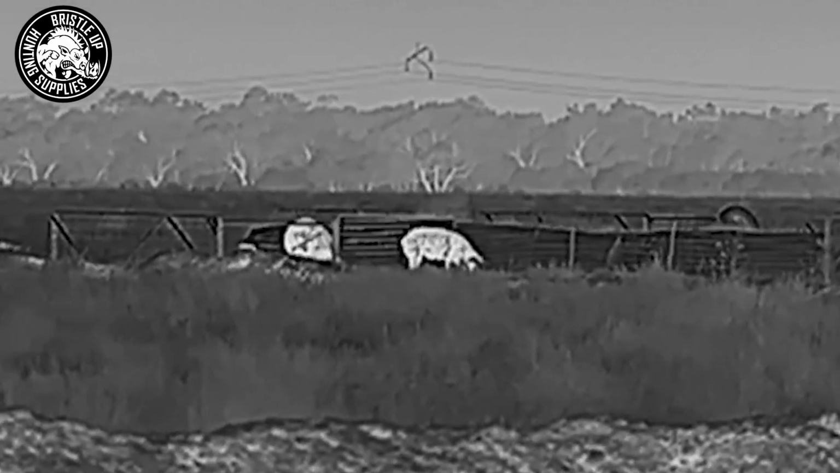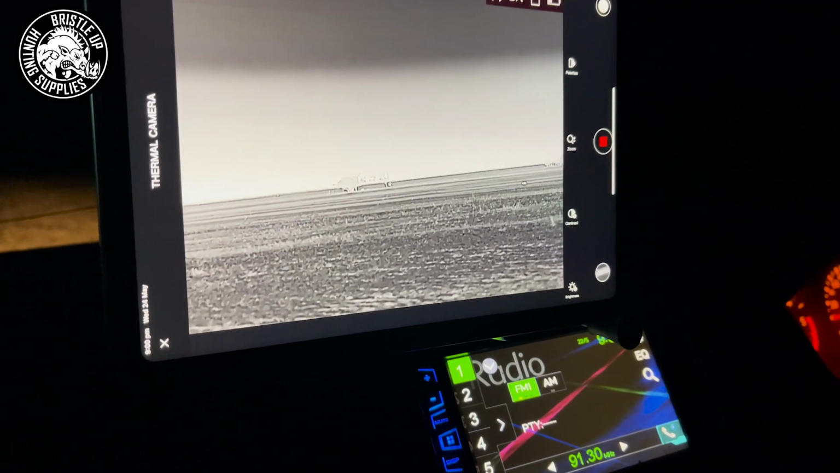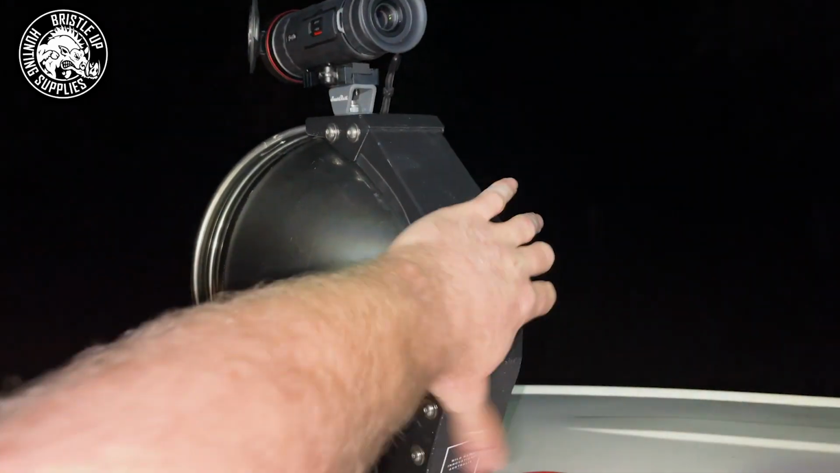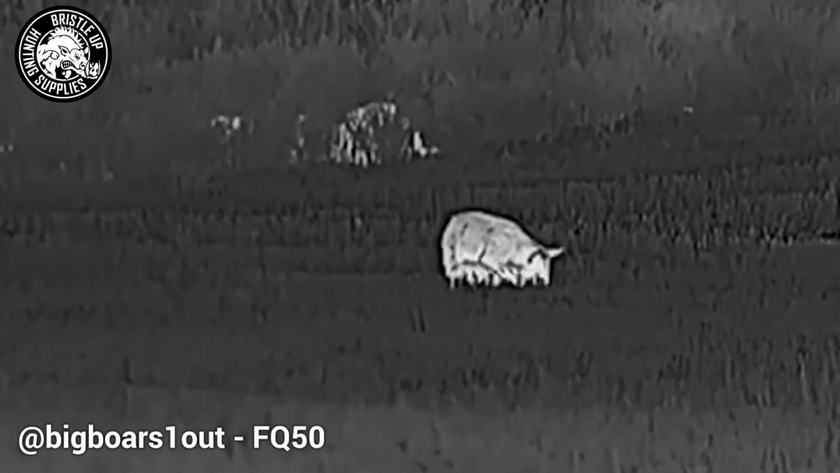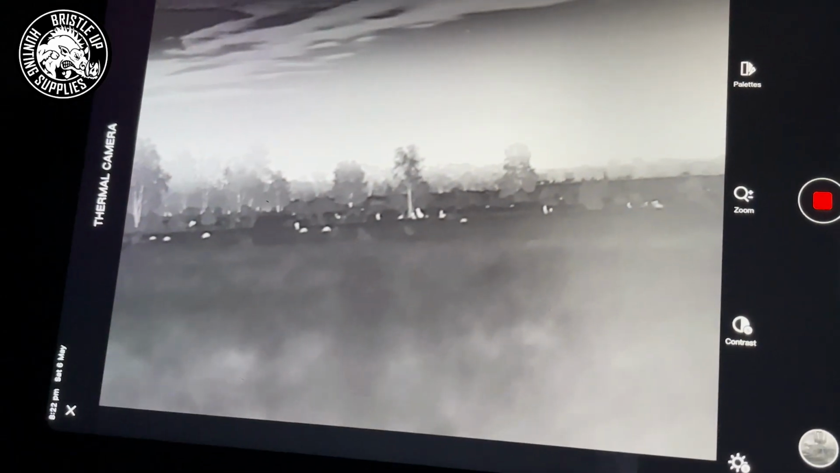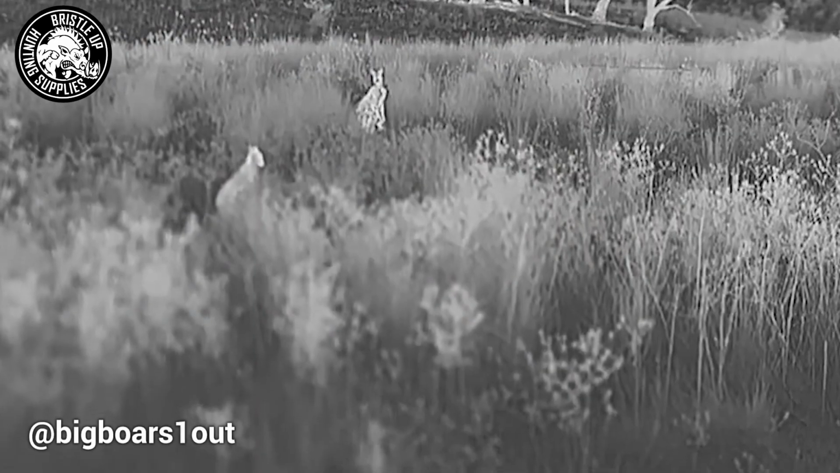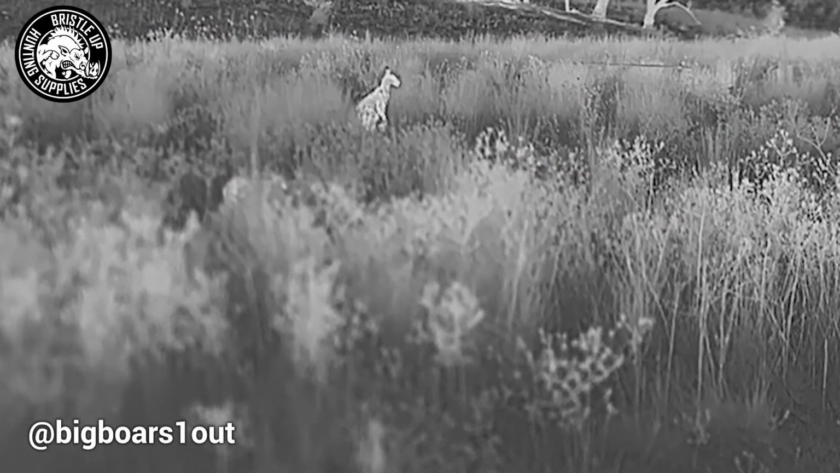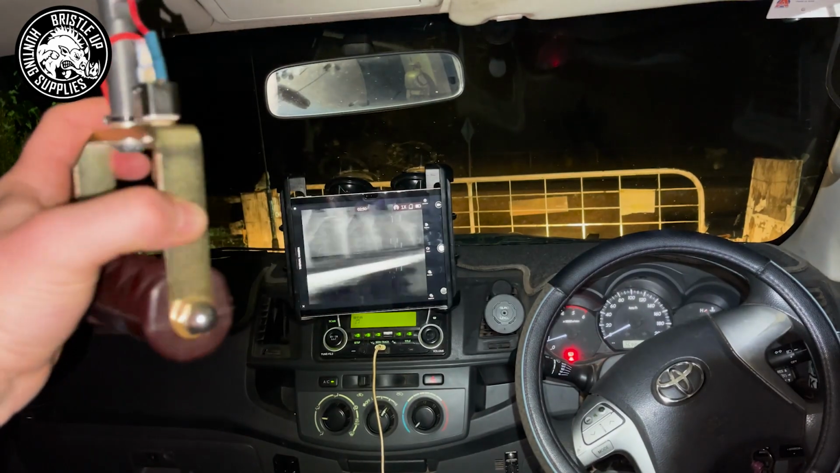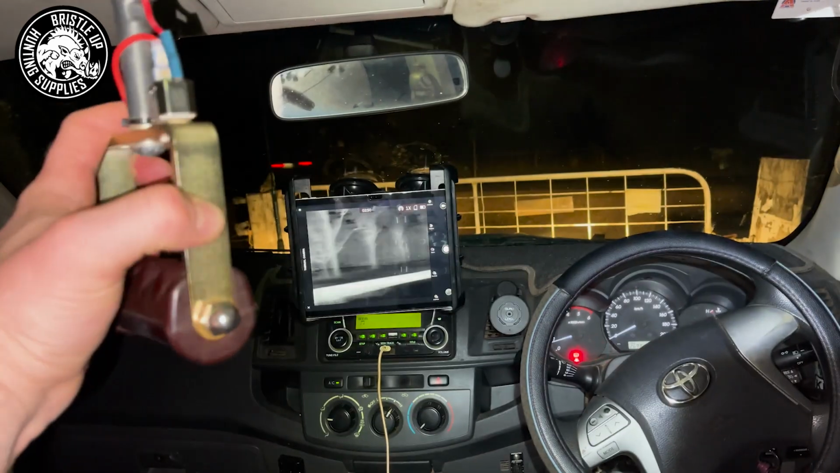The way we hunt in Australia, we use remotely mounted spotlights. So combining a spotlight with a thermal is like a dream come true for hunters. It gives you that extra distance, you can see things, and you can control it remotely. You've got the Wi-Fi going inside. So that's why I'm covering a lot of that in this review, because having stable Wi-Fi to an app on a good tablet is very important for these guys.